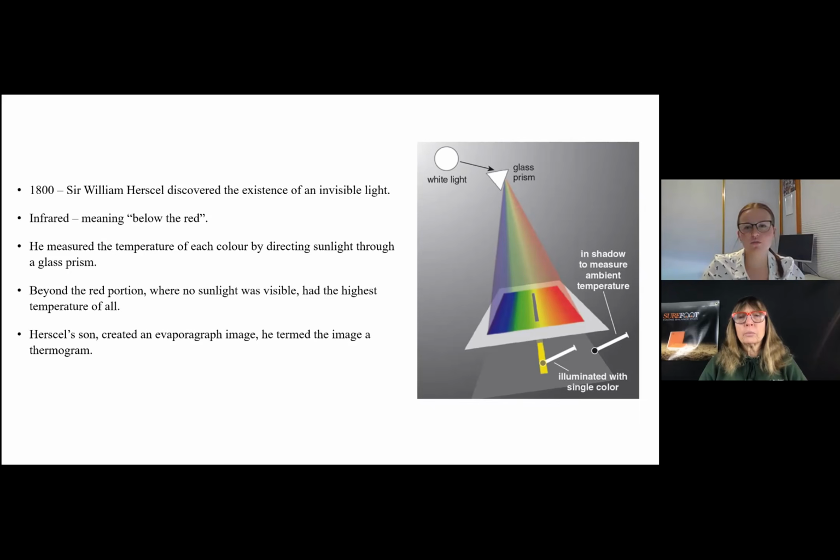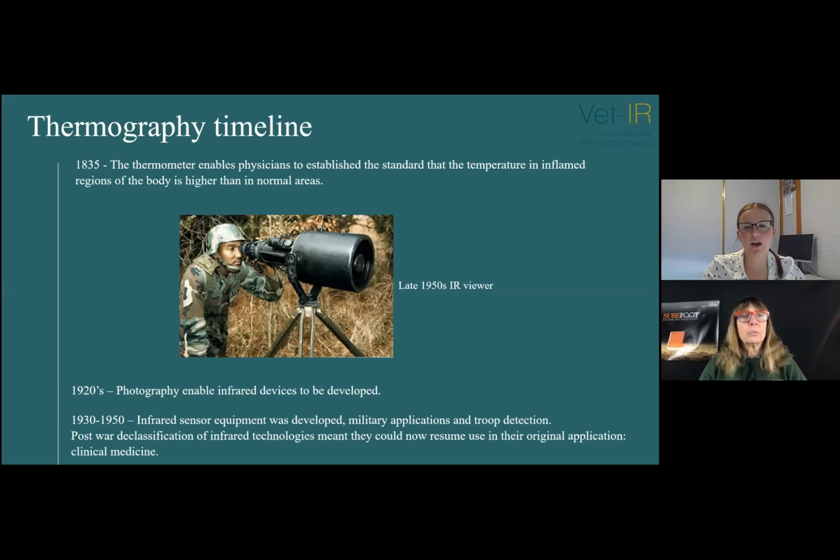And then I'll just go through a brief timeline of thermography. So in 1835, the thermometer enabled physicians to establish the standard that the temperature of inflamed regions of the body is higher than the normal areas. So the standard temperature of a normal healthy human is set at 37 degrees Celsius and 98.6 degrees Fahrenheit, I believe. Yep. Not quite sure about the Fahrenheit. That's it.